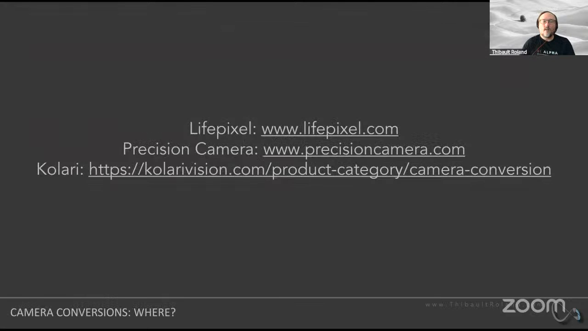So these are the different companies that I have either used myself, in the case of Precision Camera, because I'm a Sony shooter. They're the people who do the maintenance of Sony cameras when they're broken and things like that. So they know their cameras very, very well, which is why I went with them. But Live Pixels and Colari are also two very reputable companies that will do the black and white conversion for you. I have not tested them myself, but I've had people who come to workshops of mine who've used them and have had really good experience with them.